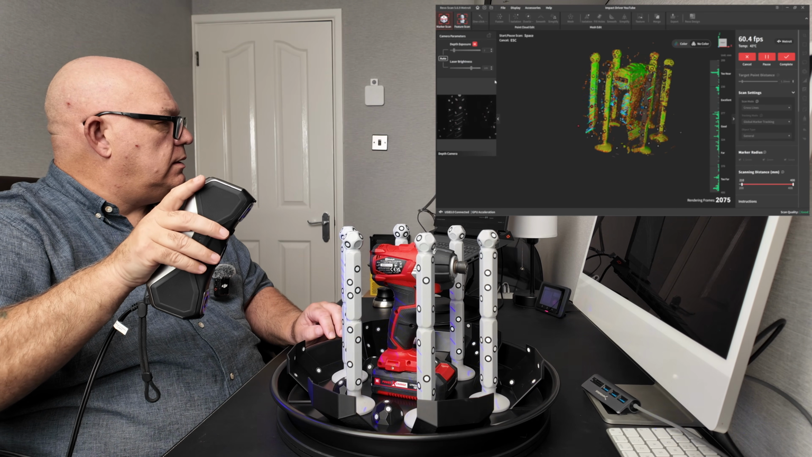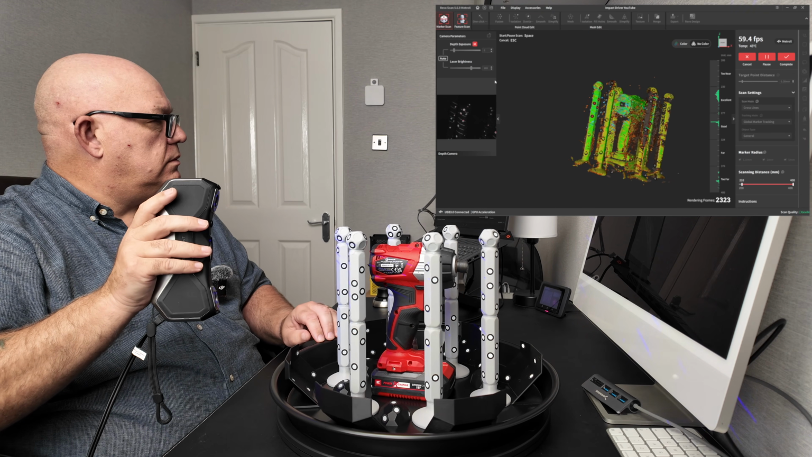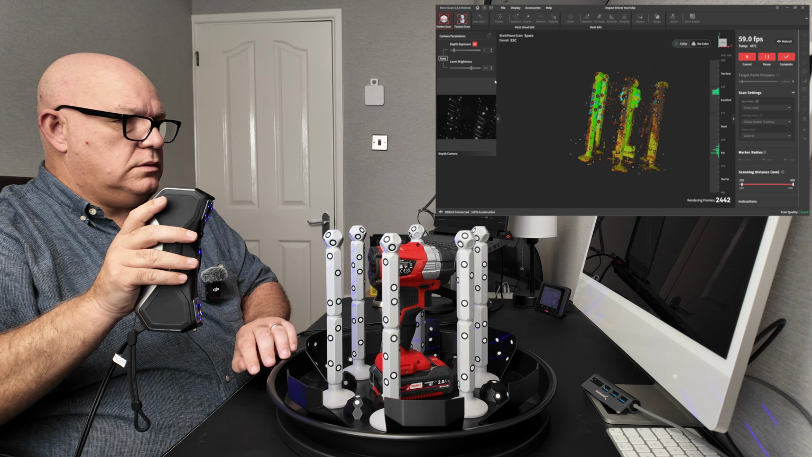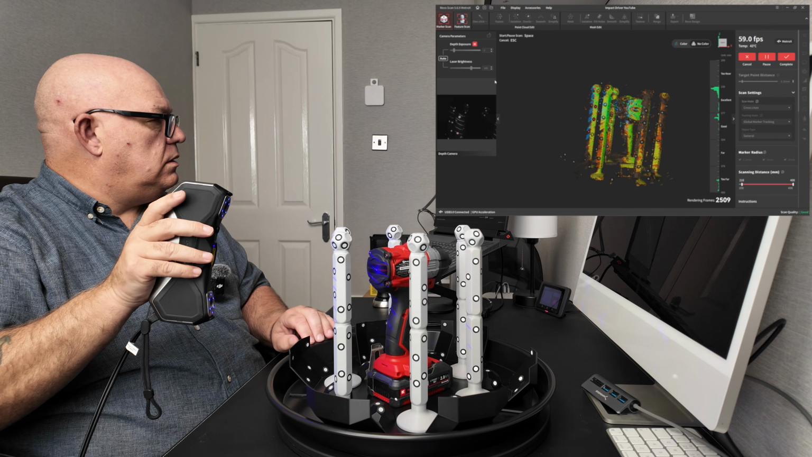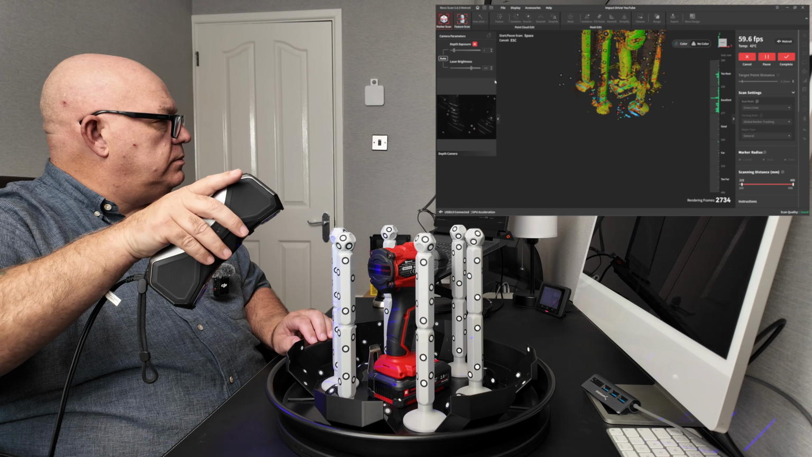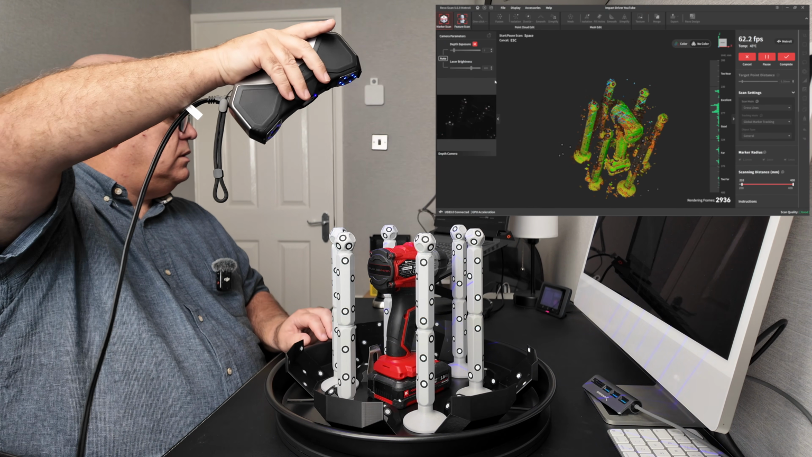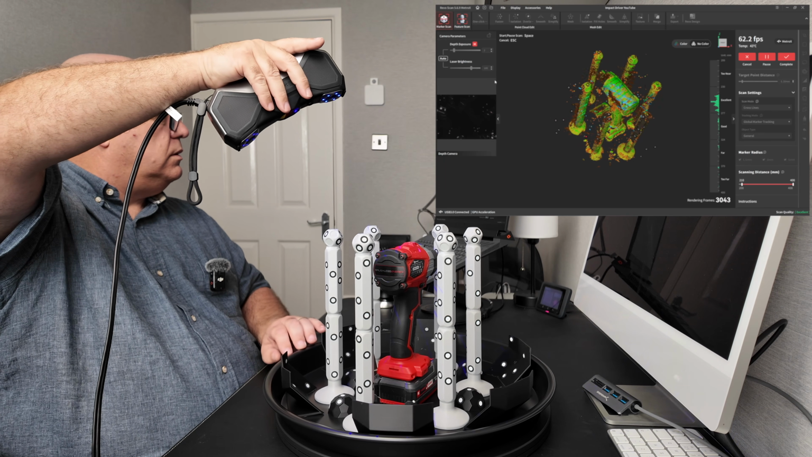Come down the back, down to the bottom of the battery. Come down to the bottom, to the battery, and let's go to the top.